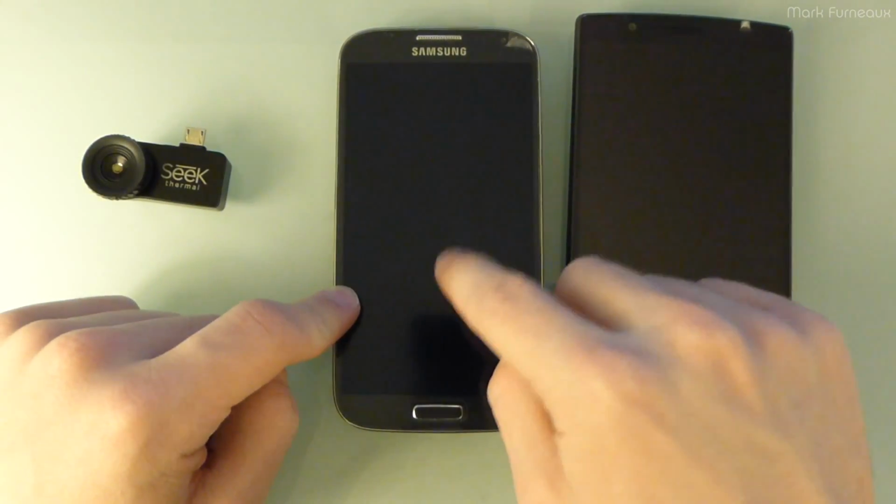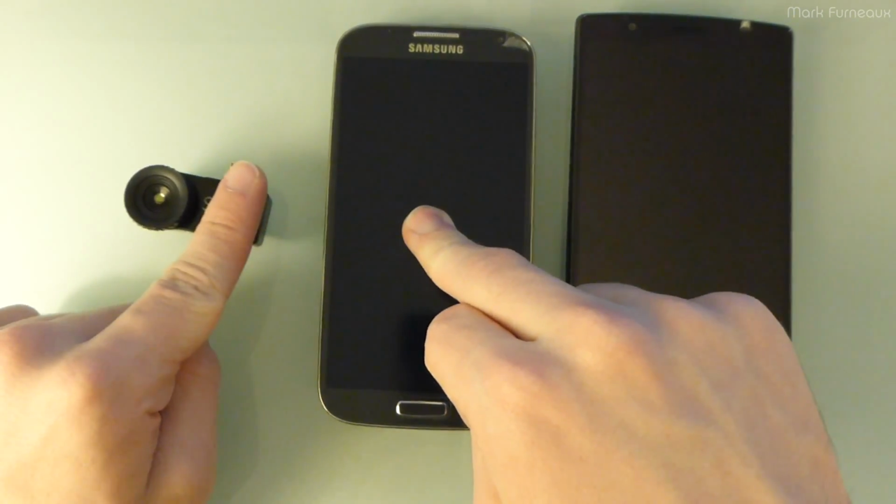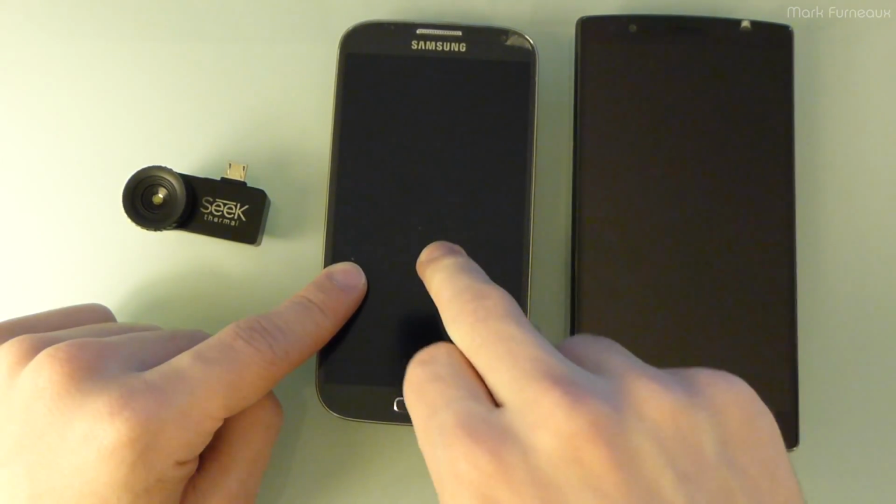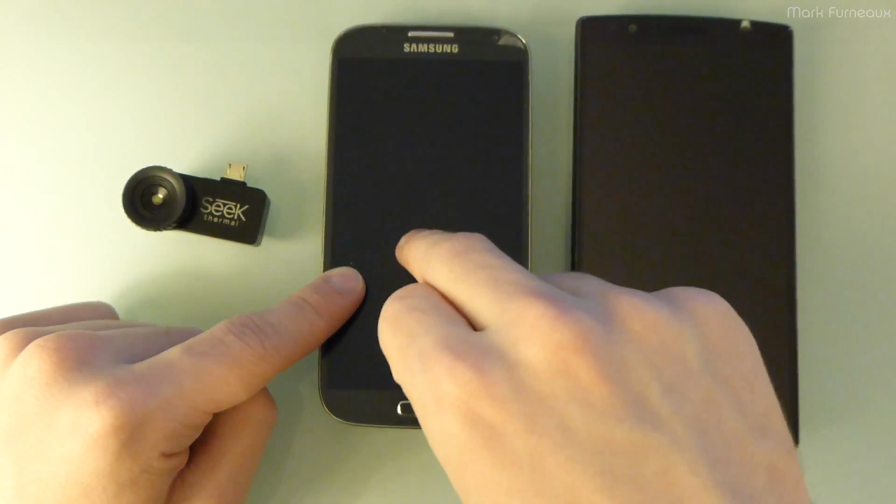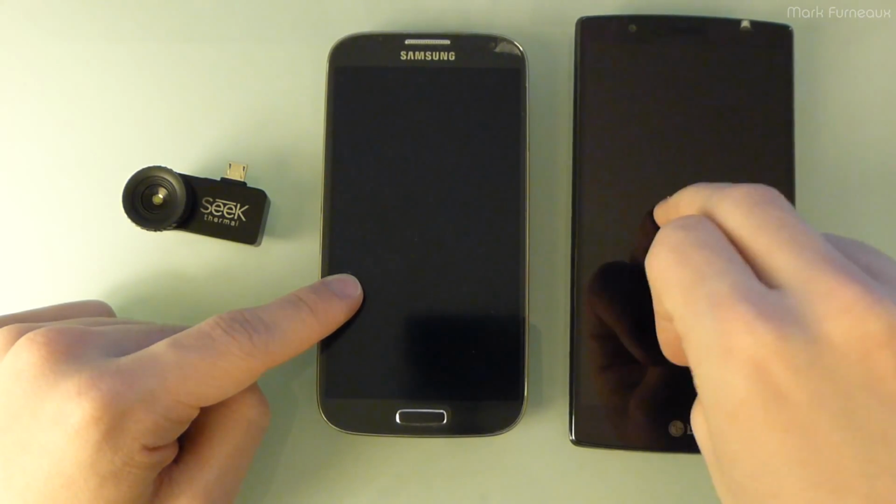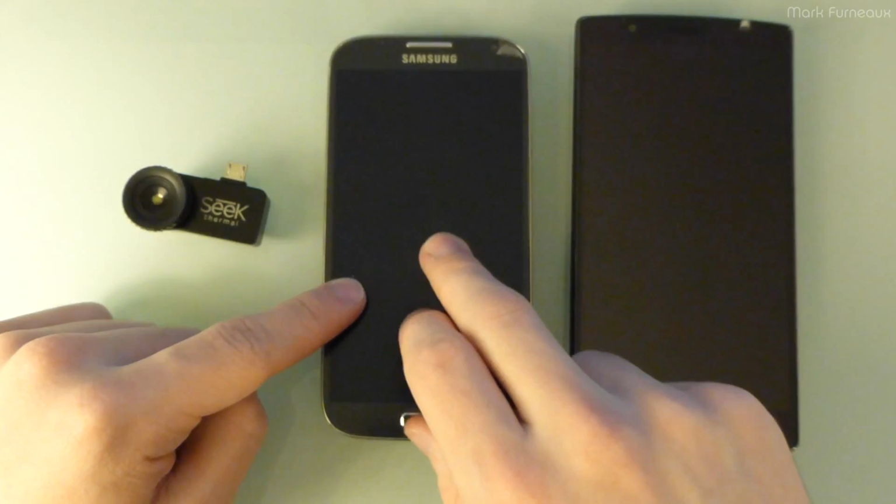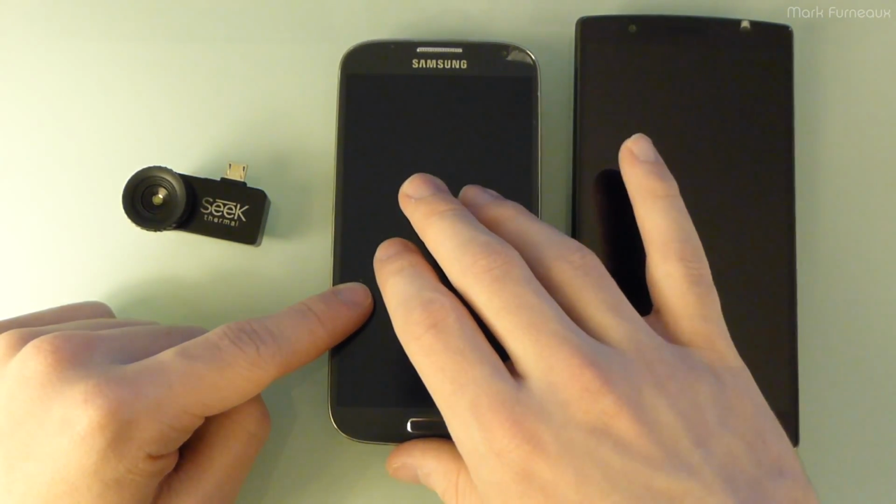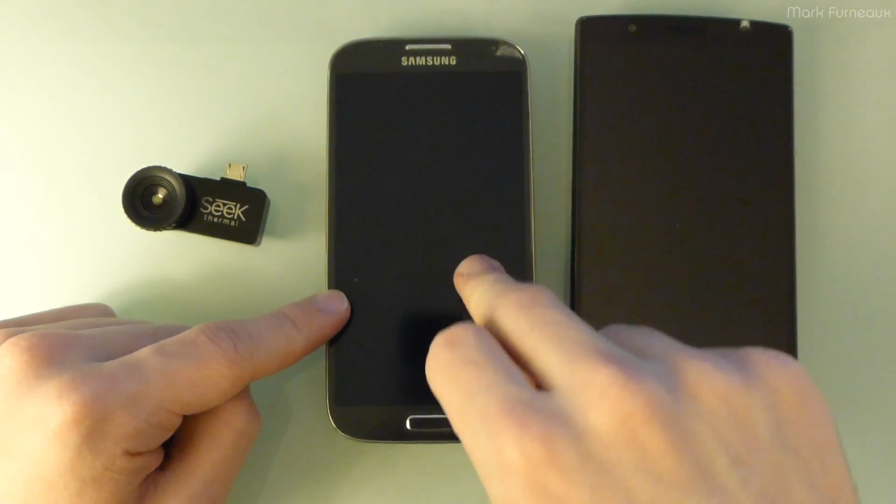That's why I use this as a dedicated thermal imaging phone, even though it's slower, because A, I can use this while this is being used as a camera, but also the battery can go flat and I don't really care. But of course this, the battery can't go flat, it's my phone, I need it. So that's why I've got a secondary device for this, and I'll just sort of suffer through the lower frame rate. I've recorded videos on this, and it doesn't seem to be that bad.